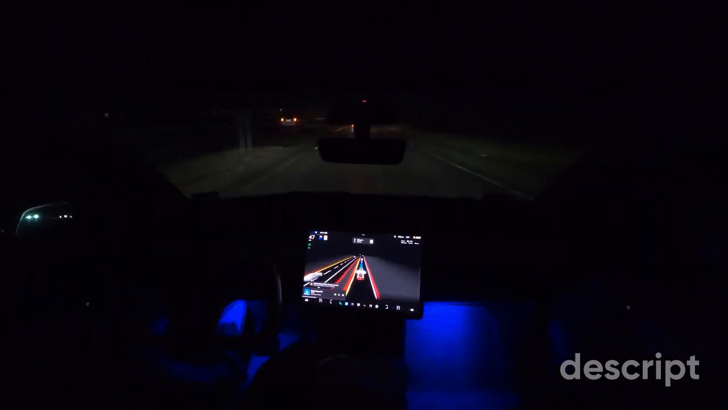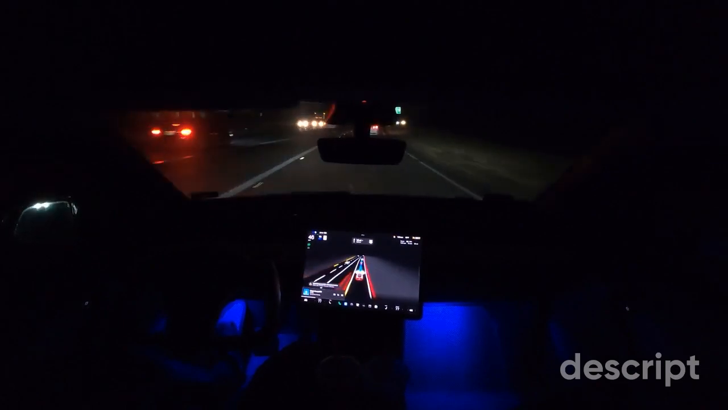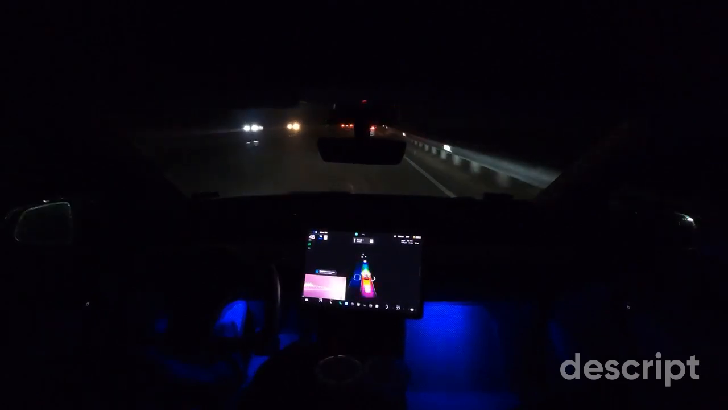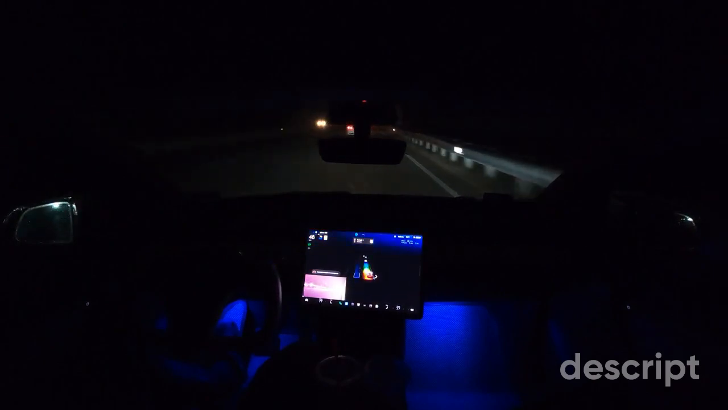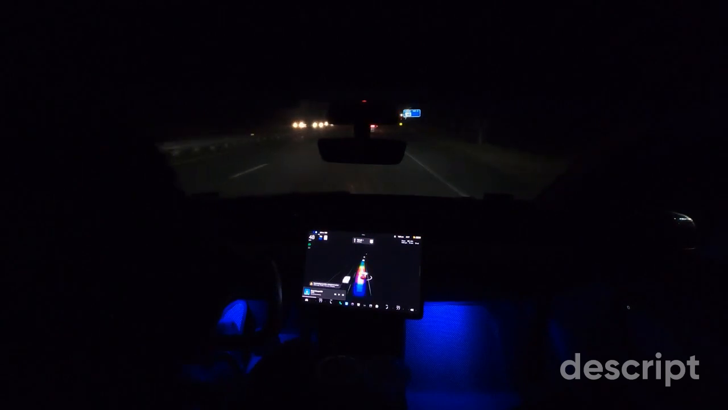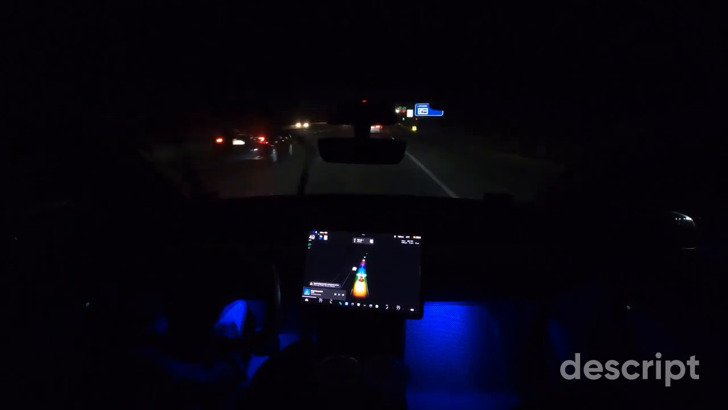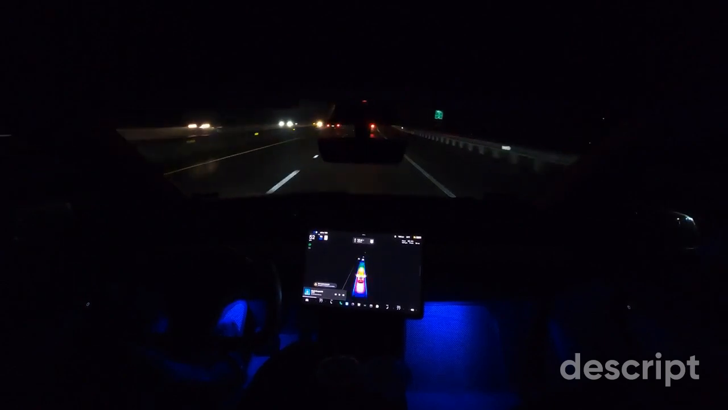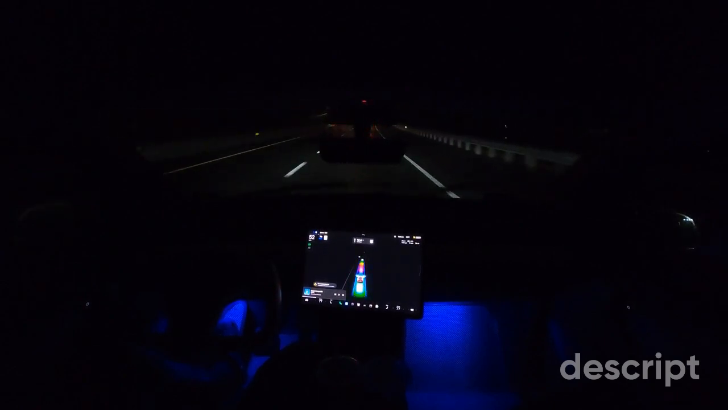Welcome back. As you can see, the car did do a little swerve there. We're looking for it to merge into traffic now. This is the transition from full self-driving to navigate on autopilot, which does have some sporadic behavior. But hopefully the new software update should do something about that.